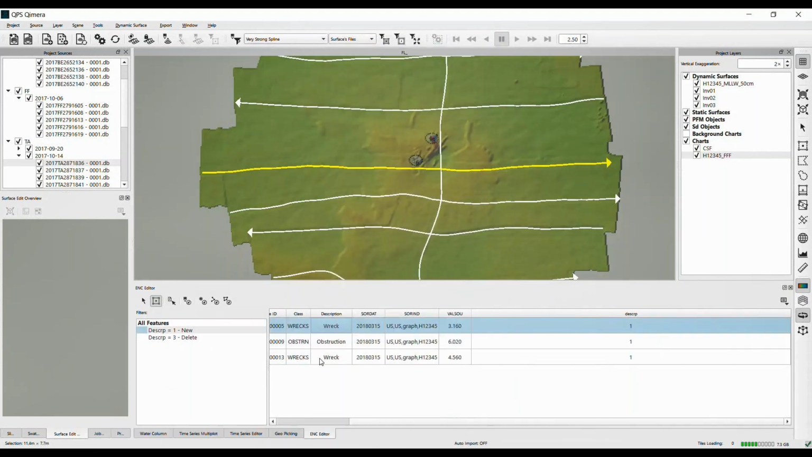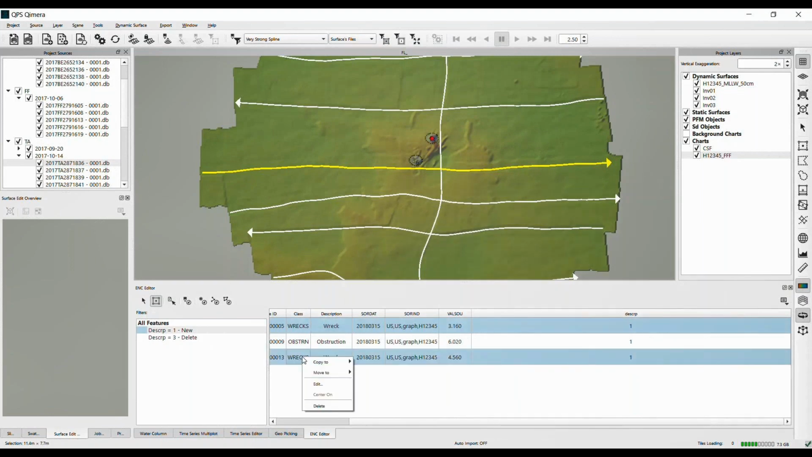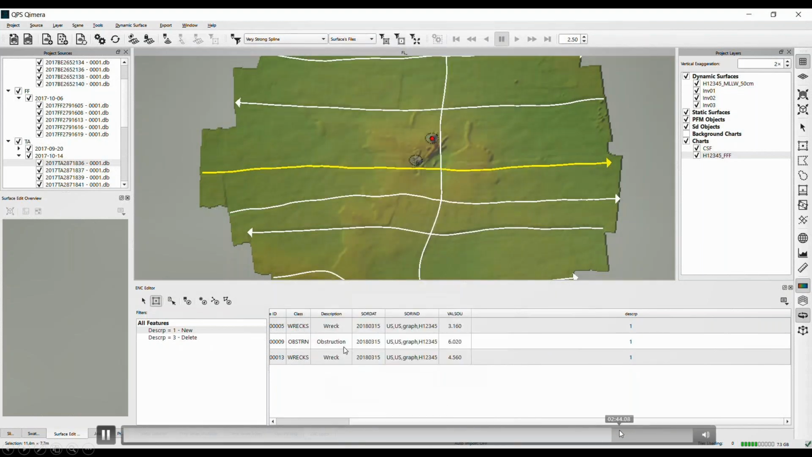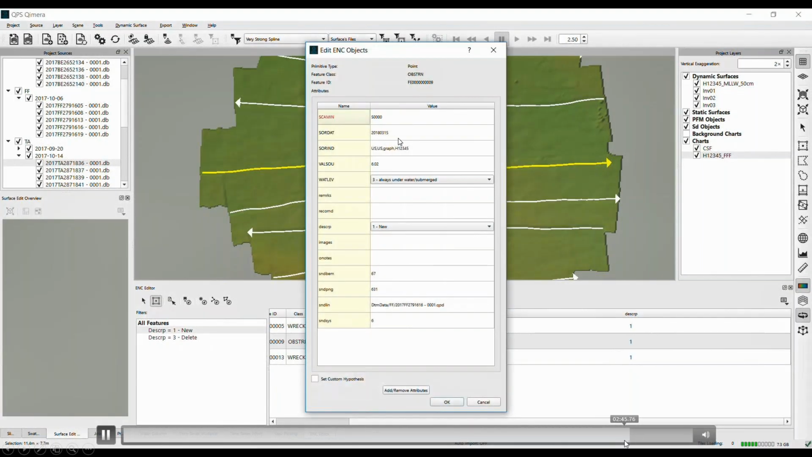So now I'm going to select just the wrecks and populate another attribute, just so we see our source date and source indicators in there like we wanted. And this is a typical remark we might give for a wreck: it's verified via object detection multibeam. Okay, and then I'll do the same thing with the obstruction. Just a little bit of housekeeping here. I'll jump ahead a little bit, and there we go. Typing in a remark. Okay, and there we go.